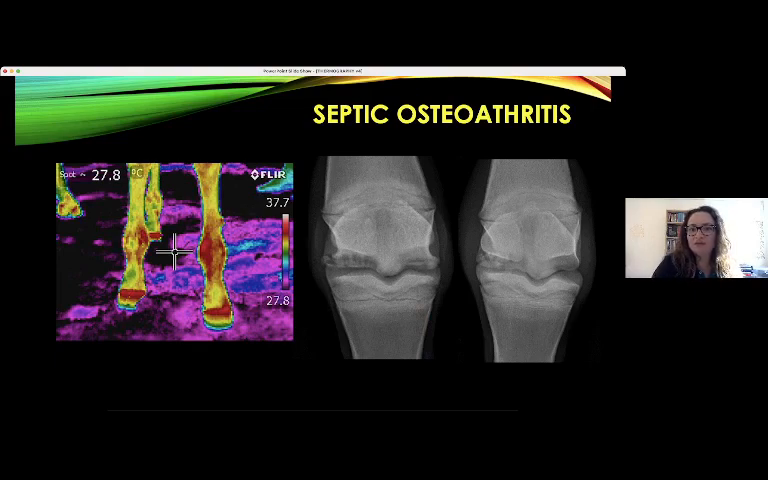Septic osteoarthritis. We can see this is a foal that has septic osteoarthritis, and it was very clear to see the alteration in the thermography. The alteration was in all four fetlocks of this foal.